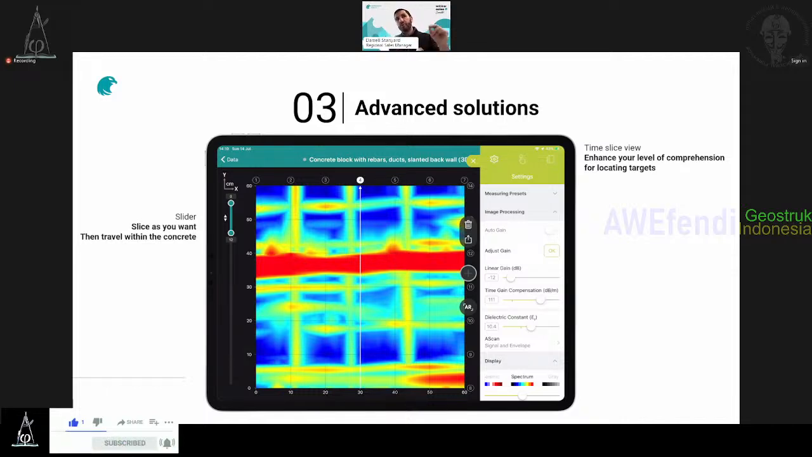So you have the possibility to slice as you want with the slider on the left and go down or up. So you're traveling within the concrete thickness. Correct. That's really nice. And I will show you some nice examples from our partners or friends in the US.